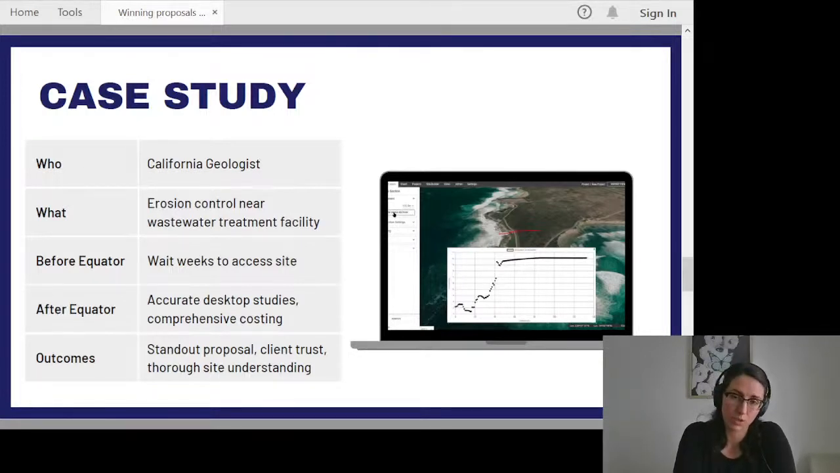As they were doing this work, site access for a variety of reasons was a big issue for them. They had an idea of what was out there based on aerial imagery, which was only really a partial idea, but they didn't have access to the site in the weeks leading up to the proposal due date. That put them at a bit of a disadvantage because, from an aerial, you can't be completely clear on what you're going to find once you finally get out there, if you win.